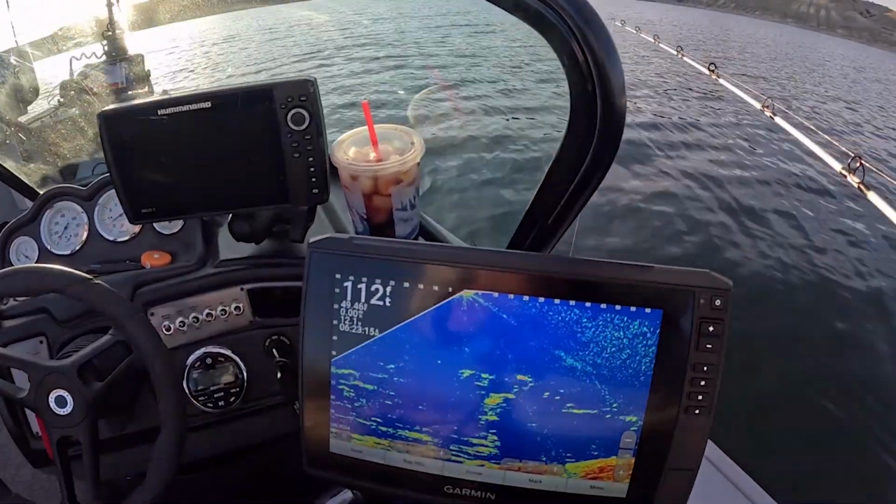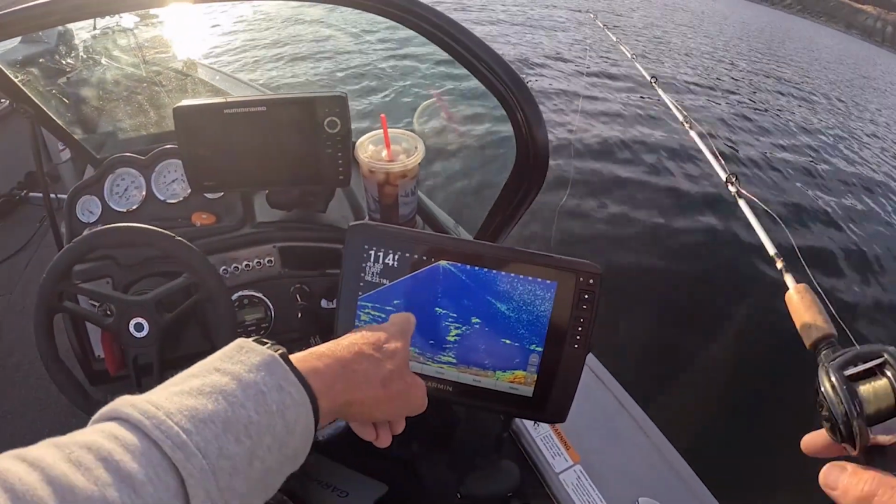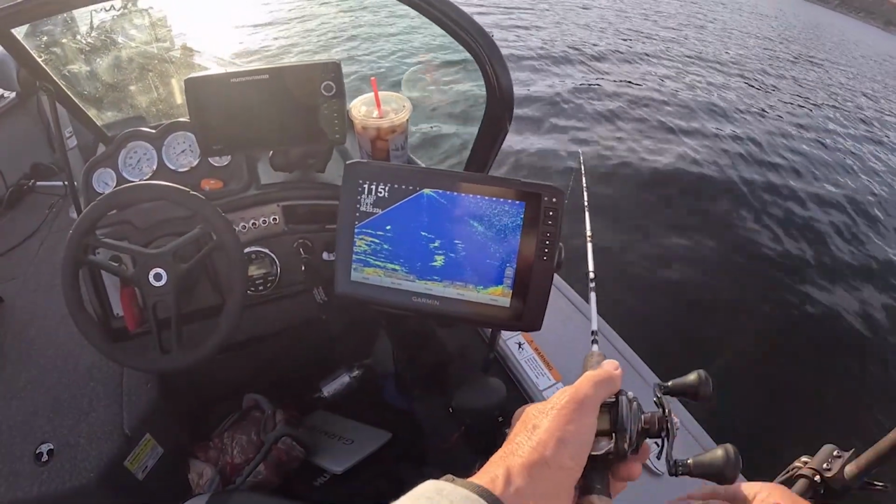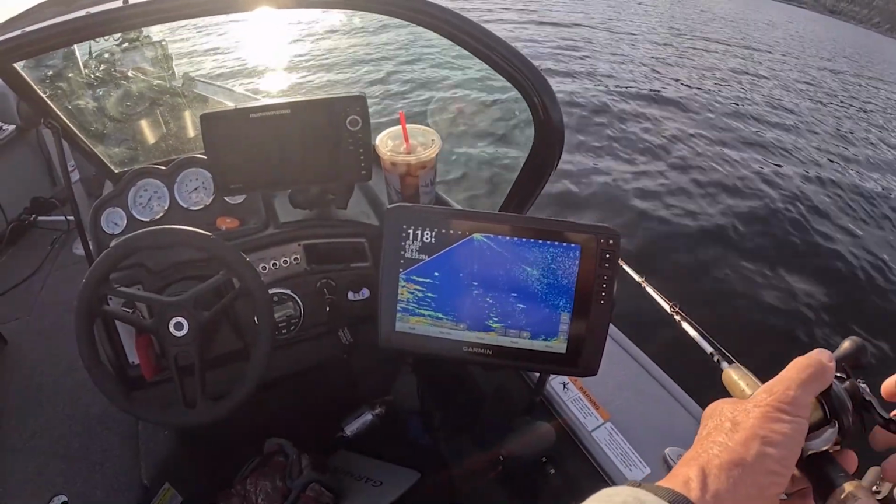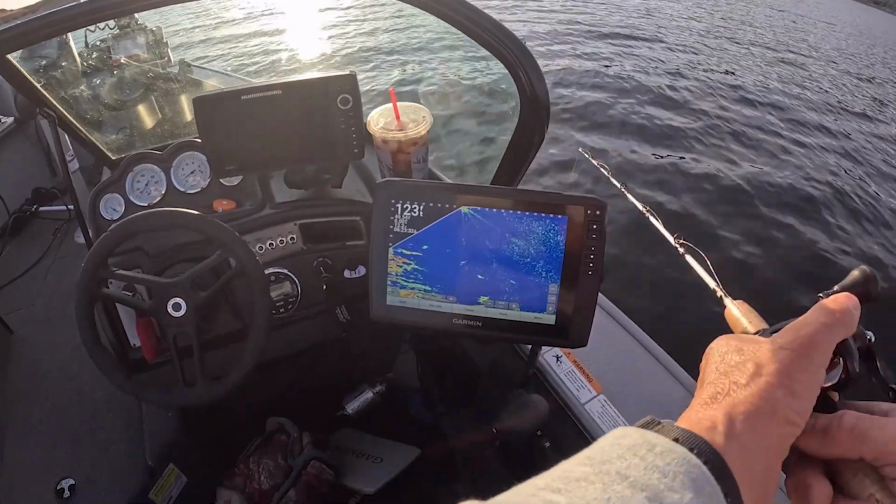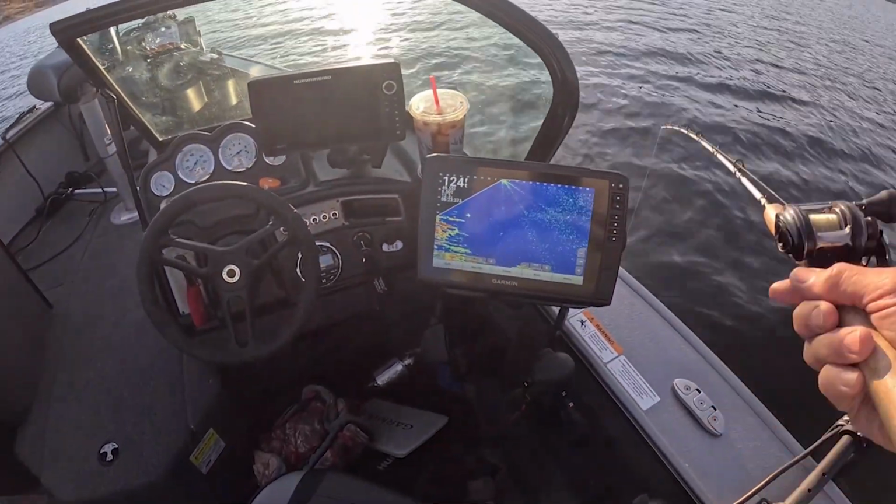Okay, I've got a few fish down there. You see one over here, you see one, that's my jig, and then you see one over here, so I'm kind of in the middle of them. Just gonna see what their demeanor is. There, we've got one on it now. If he wants to bite.